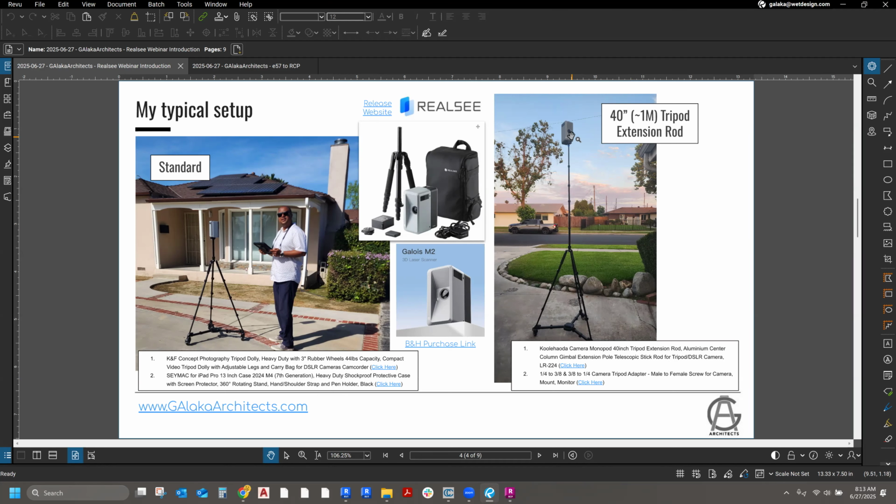If you do decide to get this extension, you also have to get a little tripod adapter. That way the male and the female connectors work at the very top, so I can use the existing snap over here.